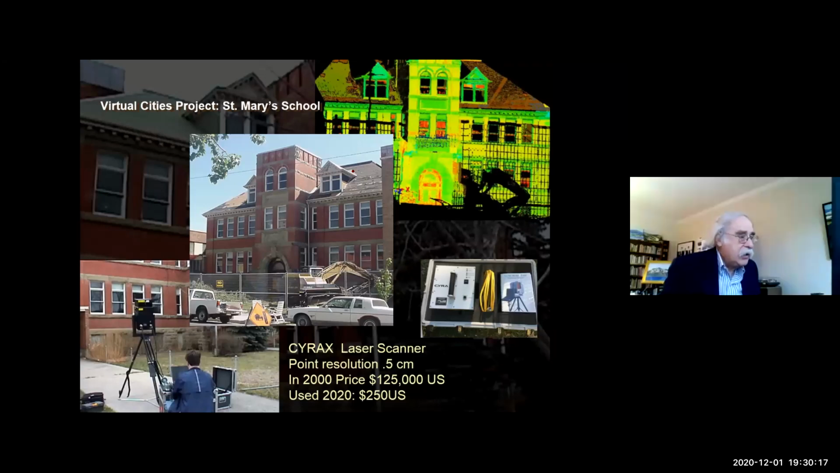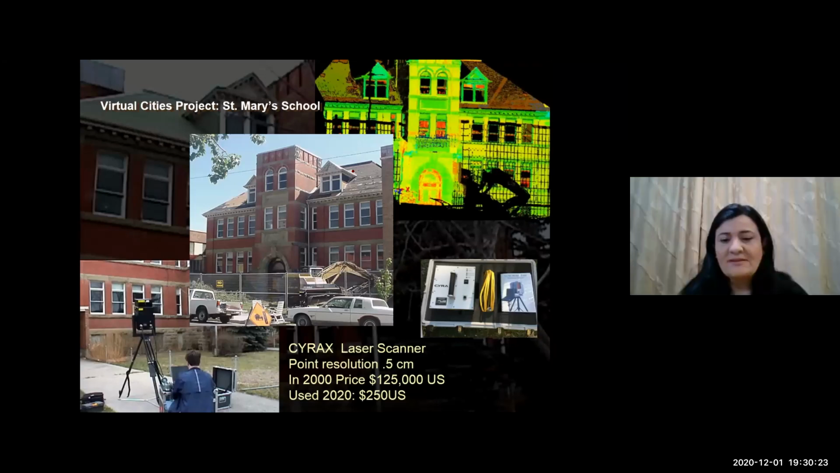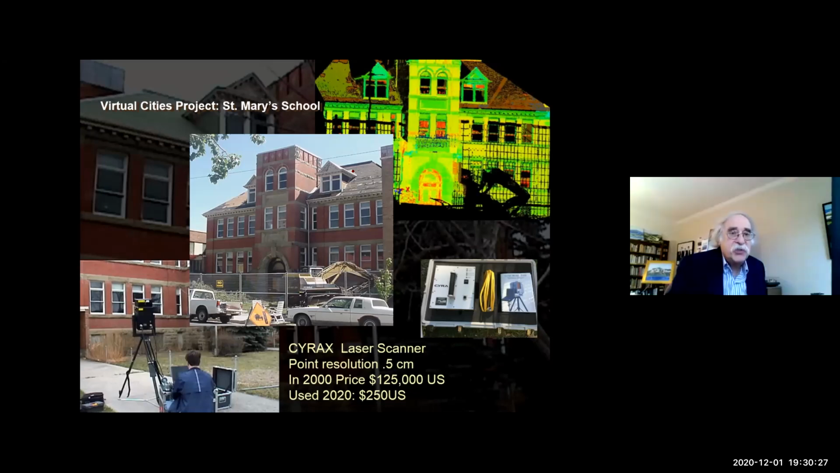And the scanner that we used at the time cost $125,000. So that was the price of the laser scanner or the price of the service? No, it was the price of the scanner. It was a donation. We got it, the scanner was donated to us, but the price of buying one at the time was 125,000.